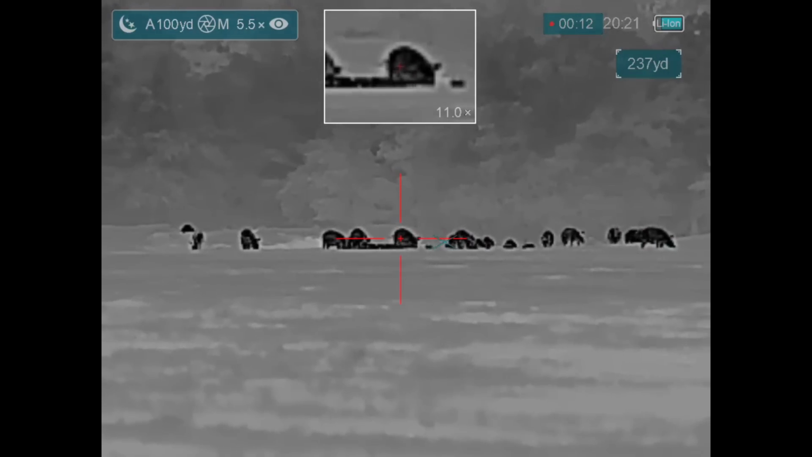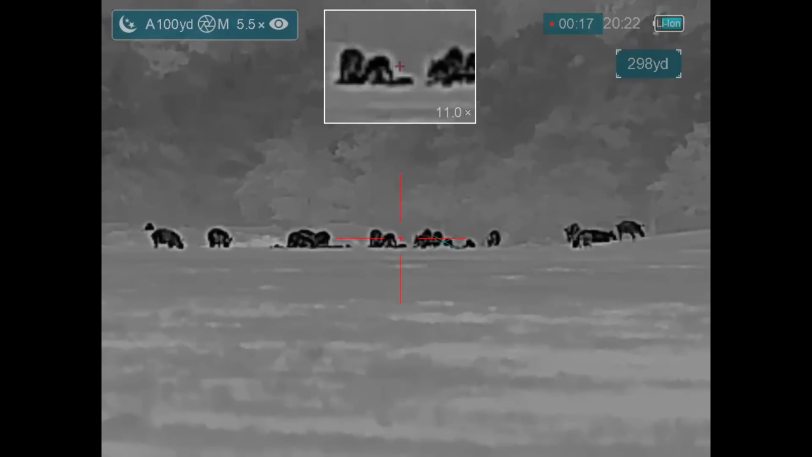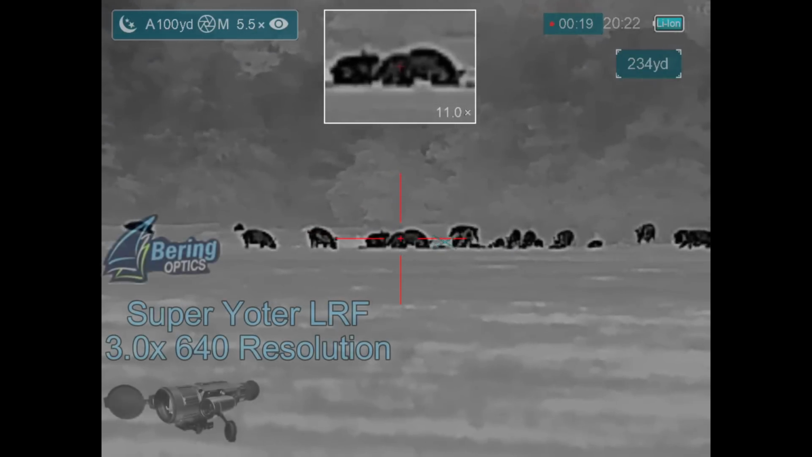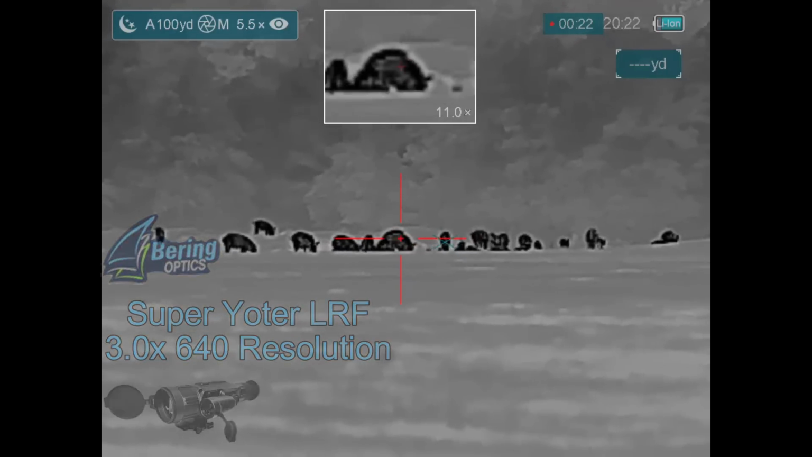So at this point, I'm figuring if the hogs keep moving off to the right, I'm going to have to move off to the right with them. And while they're waiting to decide what to do, I'll talk about the gear that I'll be using for the night. And I'm getting video with my Bering Optics Super Yoter LRF.